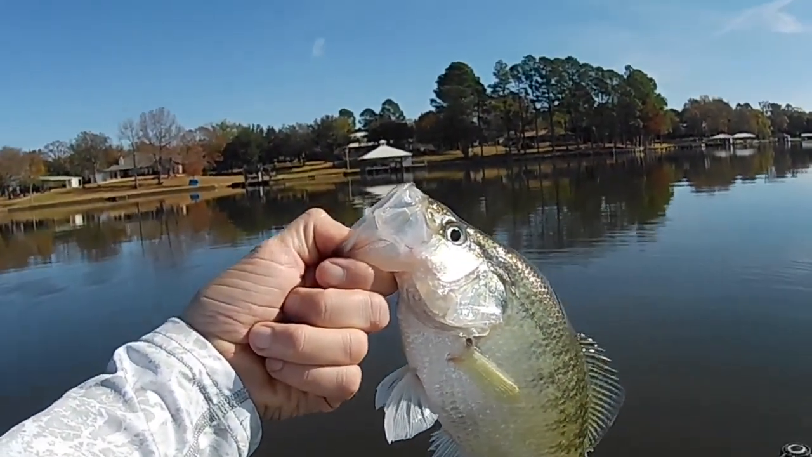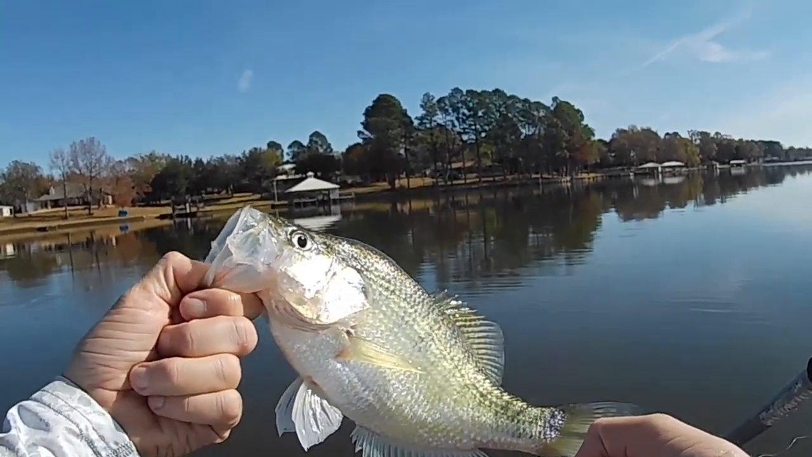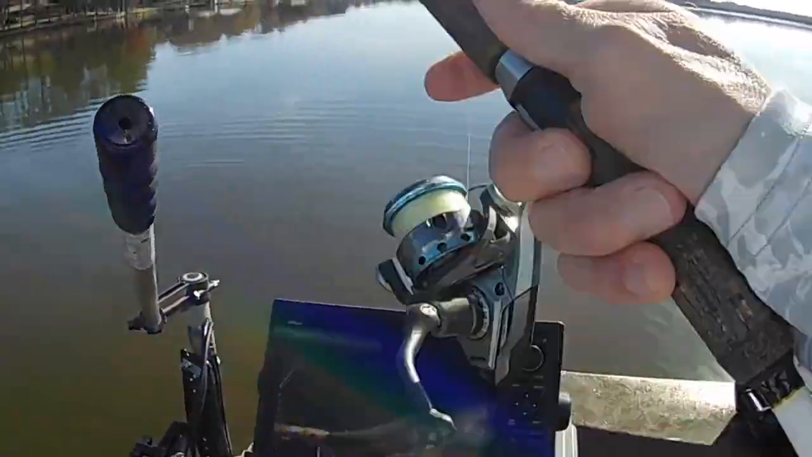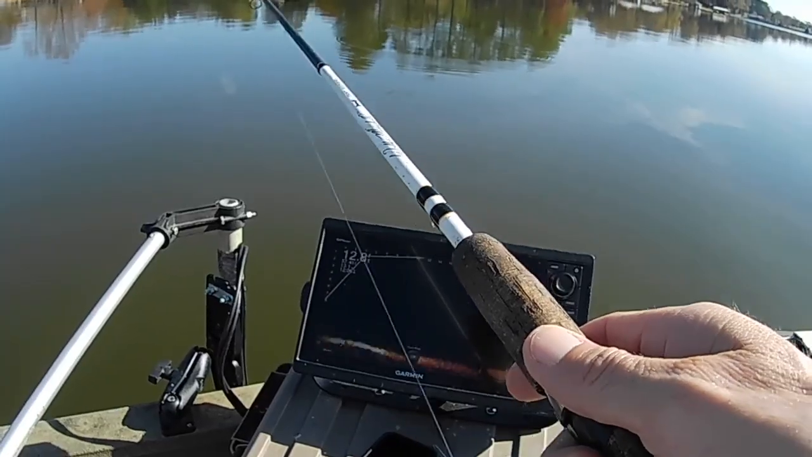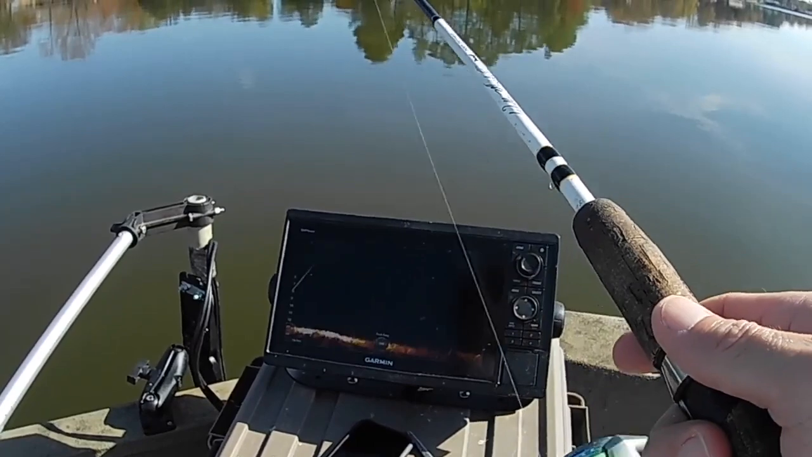Well, it's a good way to start out, man. Just a few minutes of fishing here. I had to move out from 10 to 12.5 feet to get my first bite. Fish was right out yonder. Let's see if there's another one out there. Just gonna let it go down. Just hopping it along, keeping contact with it, just working it slow.